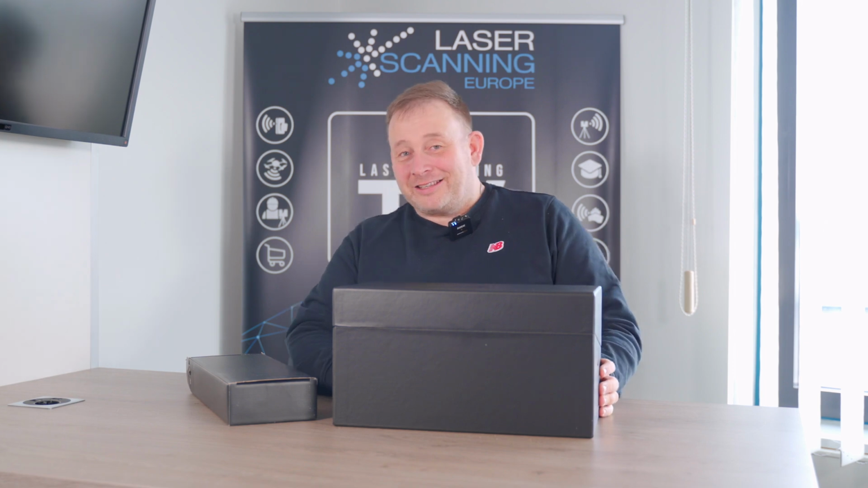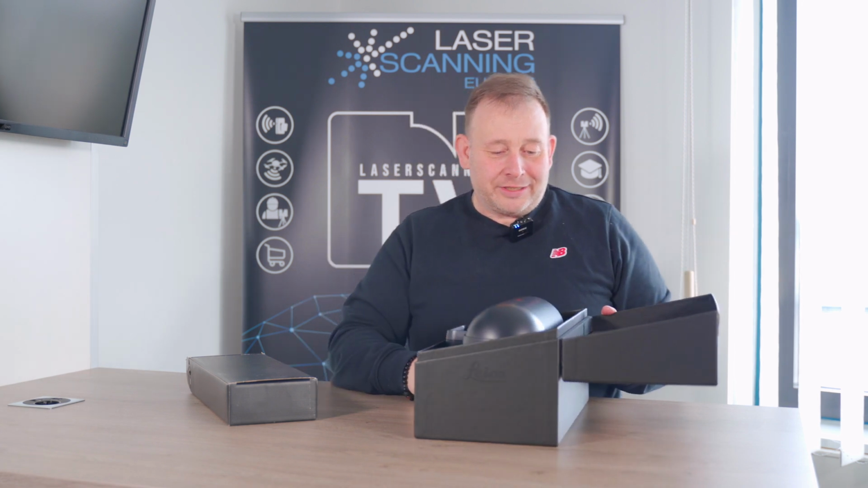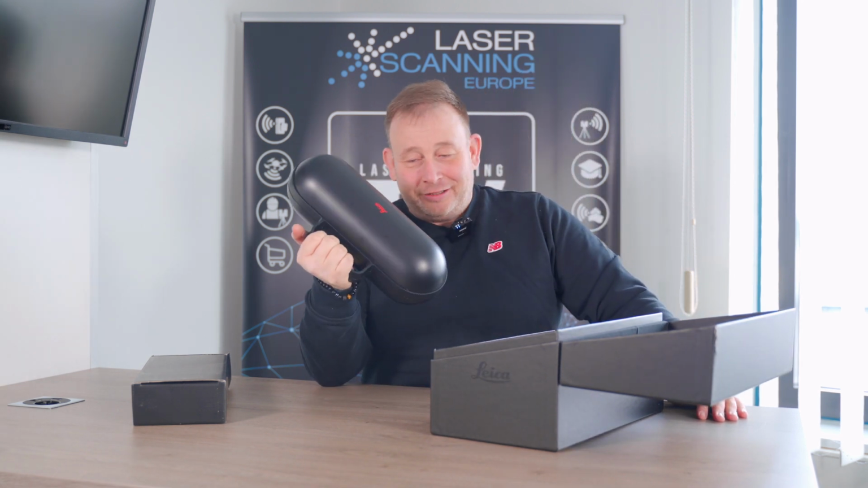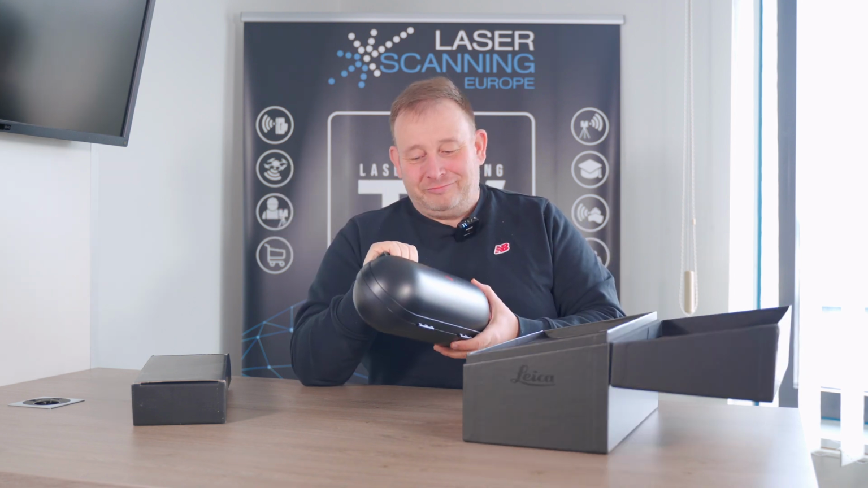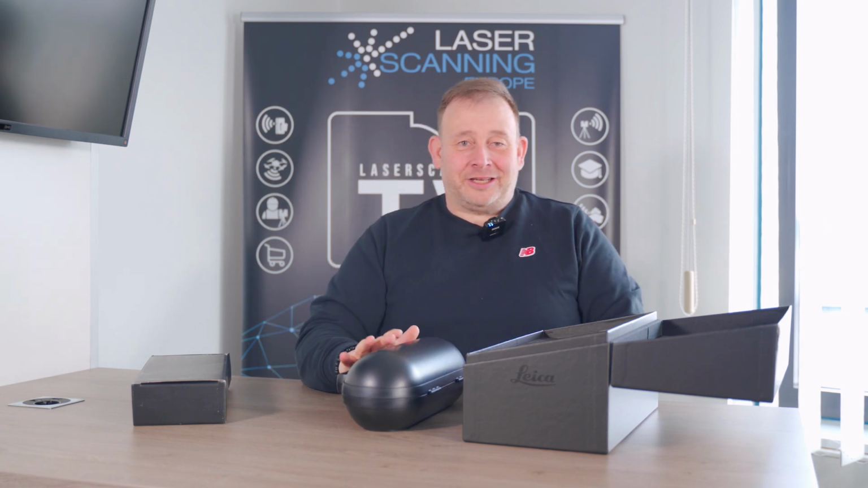Gentlemen, now let us unbox these black boxes. It just looks very stylish. Of course, I think the whole BLK series is, from my point of view, and also many others, a very stylish product. I think it definitely has the design award for scanners, because it is completely different from what everybody else is doing, and also from the other Leica instruments. There is really a designer who took care of it.